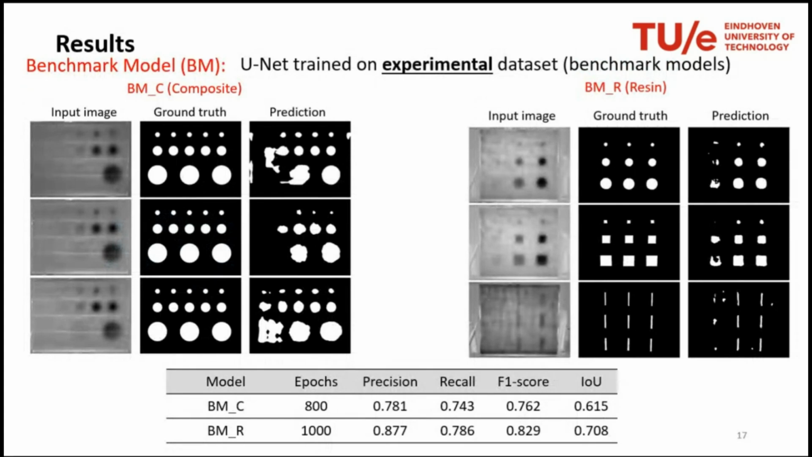Instead, here you see the performance on our benchmark dataset. It seems that everything is going right, but there is a lack of detection for deep defects, both for the composite plate, where we have very few data, but also for the resin plate, where the number of data was a little bit higher. Shallower defects are predicted pretty nicely, but deeper defects are not so well identified. The F1 score reaches 0.76 and 0.83.